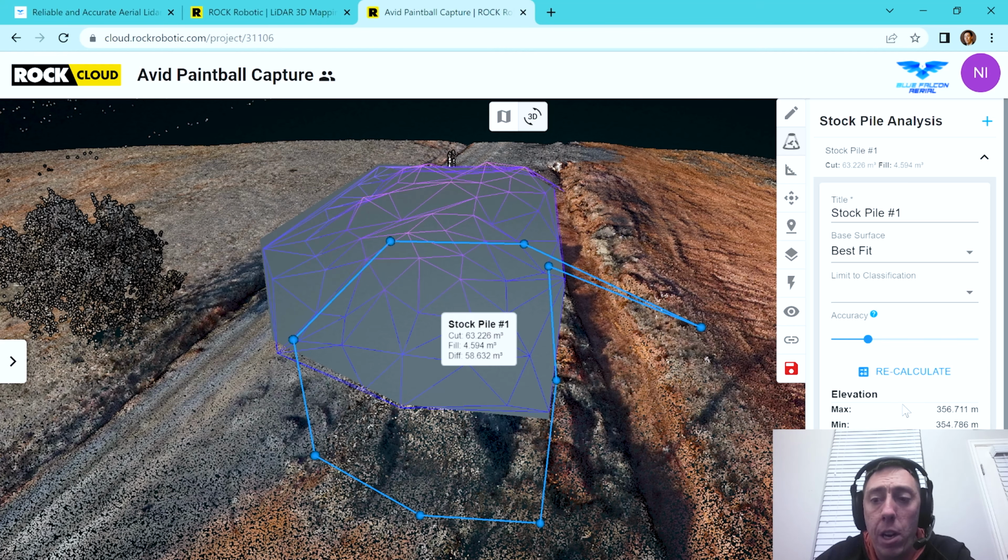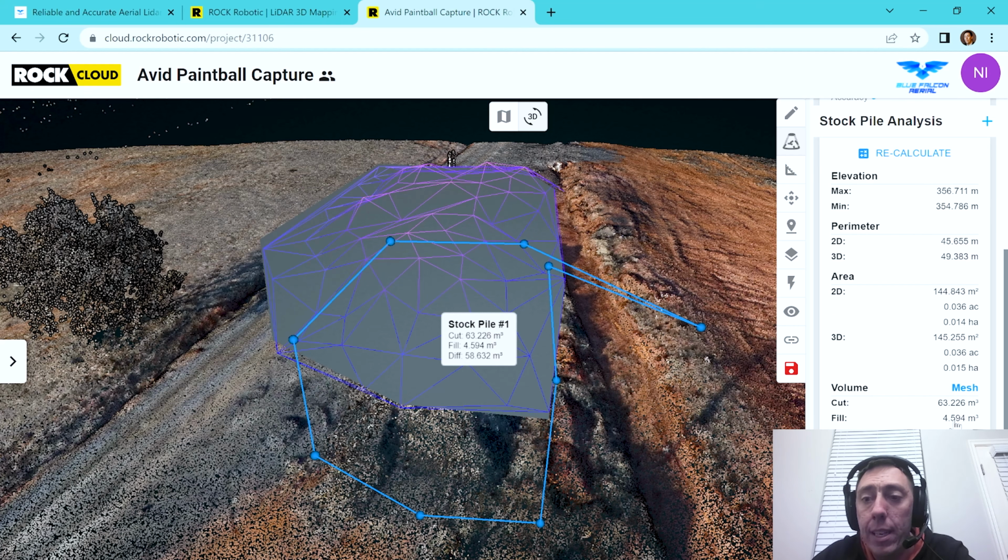Inside of this stockpile, there is 63.226 meters cubed of volume. That is simply how easy this is. Absolutely game changer. And if you deal with dirt, if you're a land developer, you already know the value. No one has to convince you. This is a game changer, and you know it.